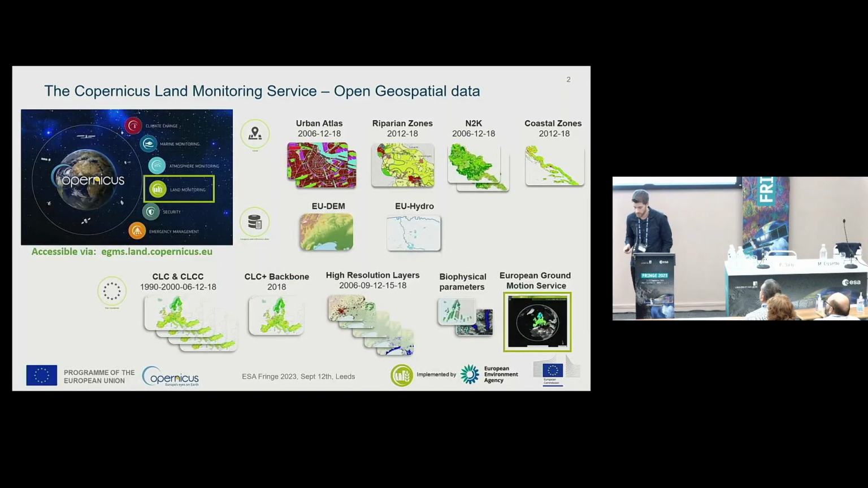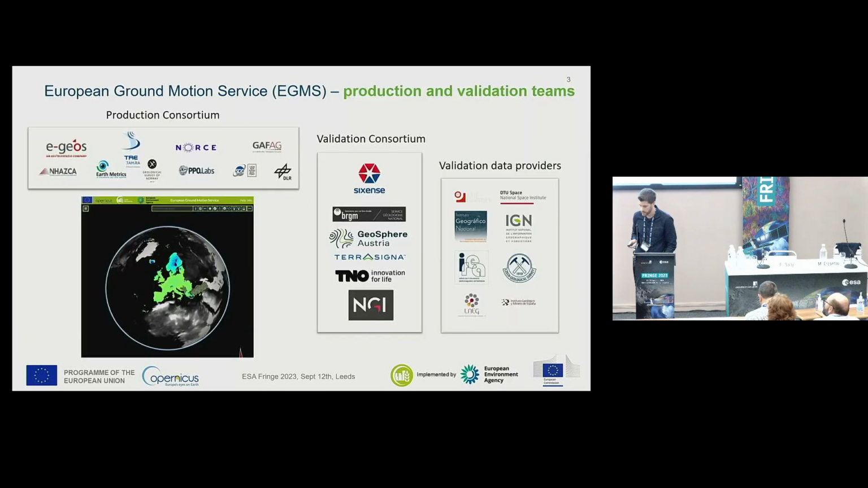As you all know, the EGMS is an operational service. It's one of the 6 thematic services in land monitoring managed by the EA. And as with all operational services, it is required to meet certain standards. That's why there is an independent validation attached to the production.